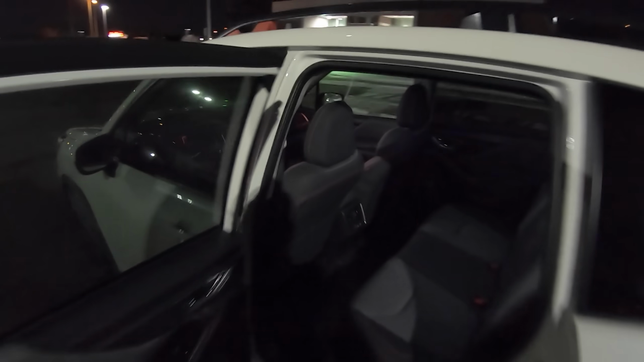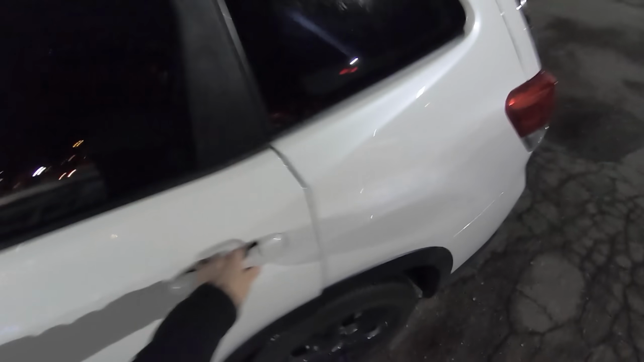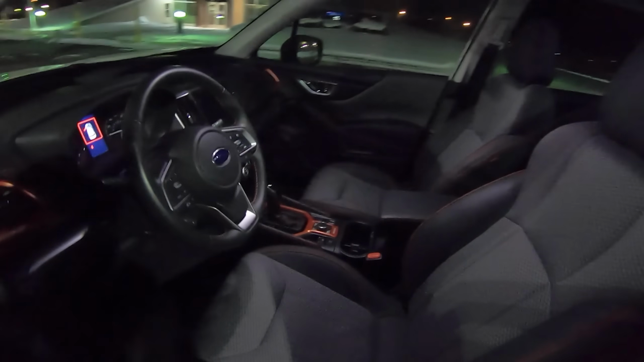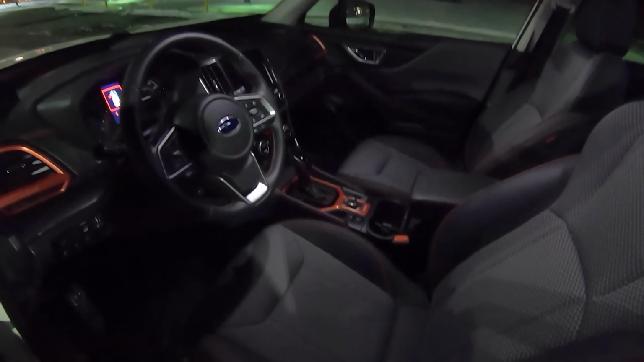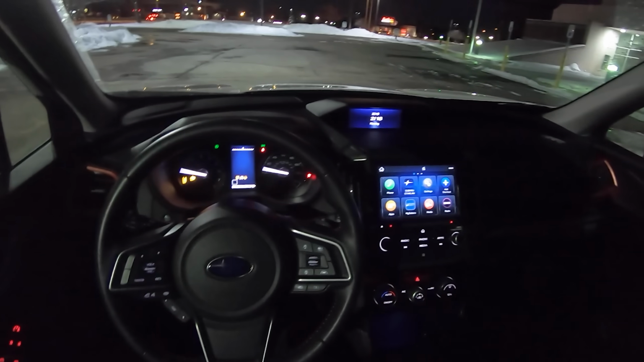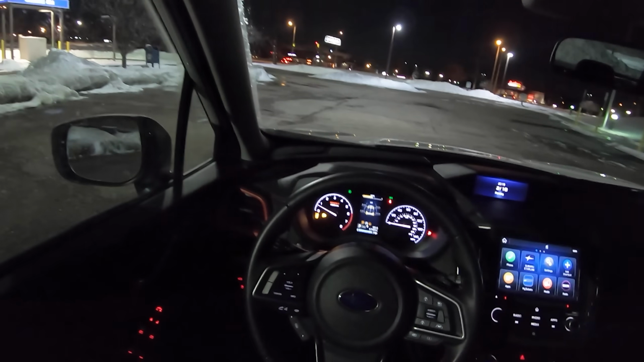But as always, very roomy, very spacious inside. Cool fabric on these seats. Nice bright LED lighting for the interior. It's cold here in Michigan, so there's a lot of ice in between the door sills after I washed this today. Sharp looking car. Nice orange accents in the interior. Colored stitching. Right off the bat, I'm getting good vibes from this Forester.